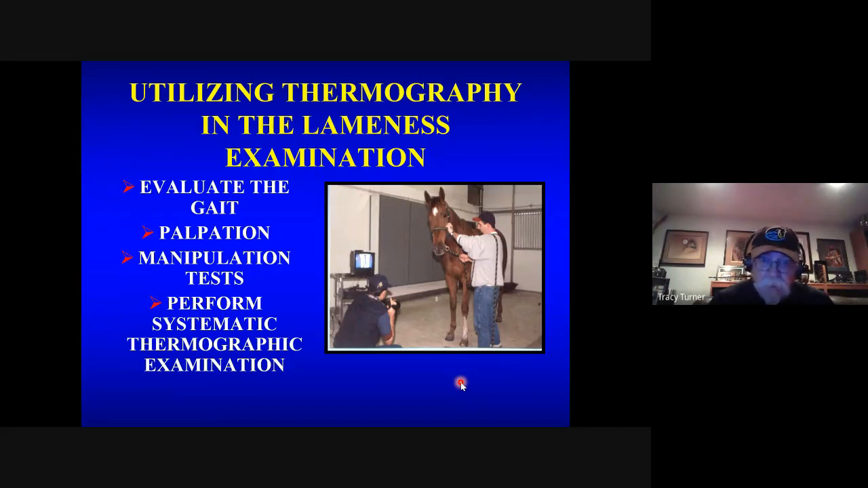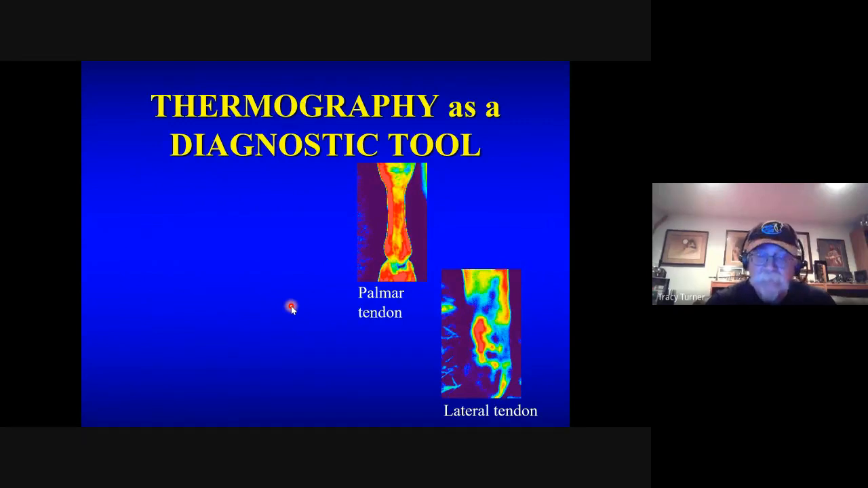But if you get the horse out, you start to move it, manipulate it, and make it more sore, like you would try to do anyway during a lameness examination, we can start to bring out that inflammatory spot. So that's why I do all these tests usually before I perform my thermographic examination. And then thermography is performed in a systematic manner, so I cover the entire horse.